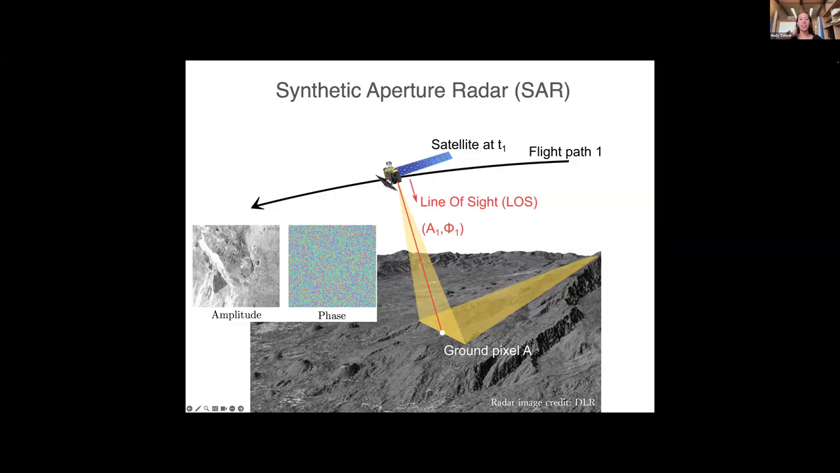When the pulses come back to the satellite, they are synthesized to produce a two-dimensional image, like you see here, in phase and amplitude values. This is called synthetic aperture radar, and it was first demonstrated with fine resolution in the 1950s by Carl Wiley and his team at Goodyear.